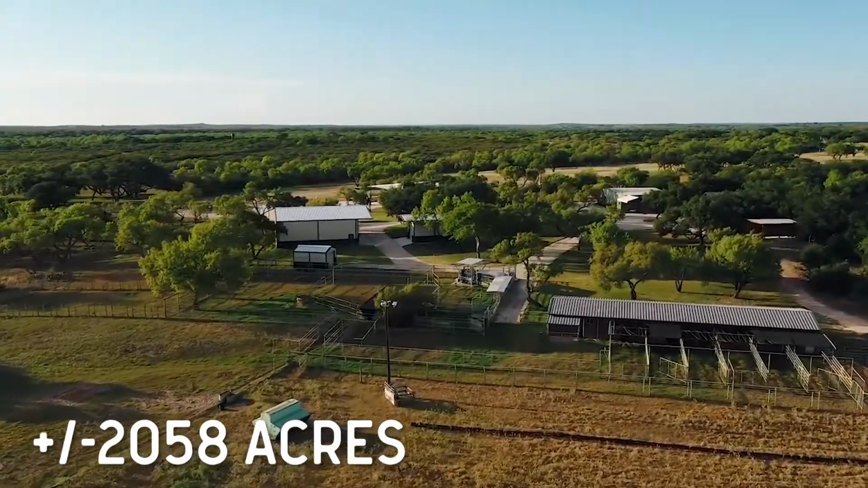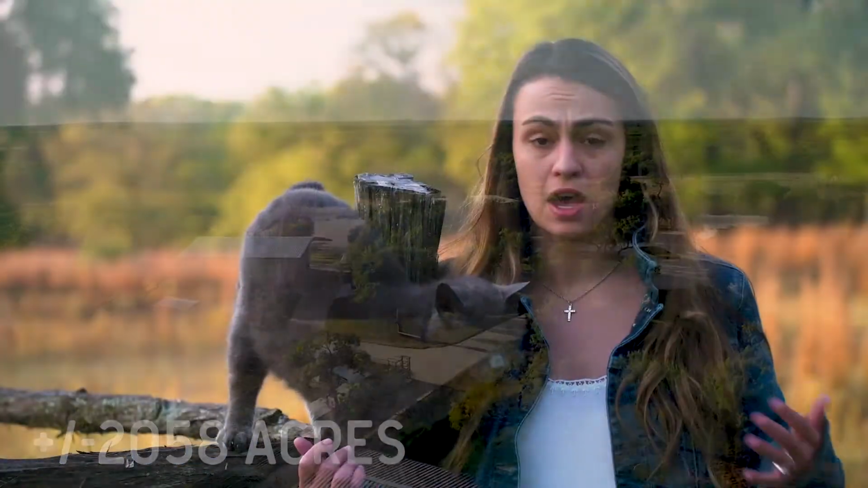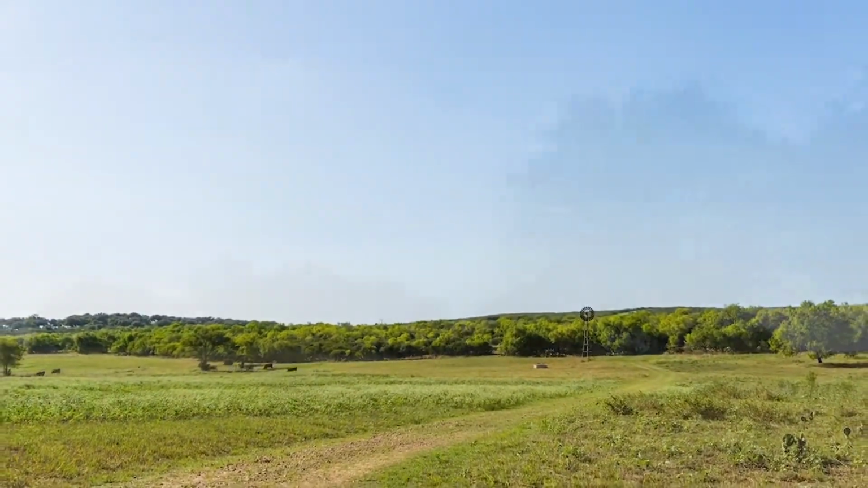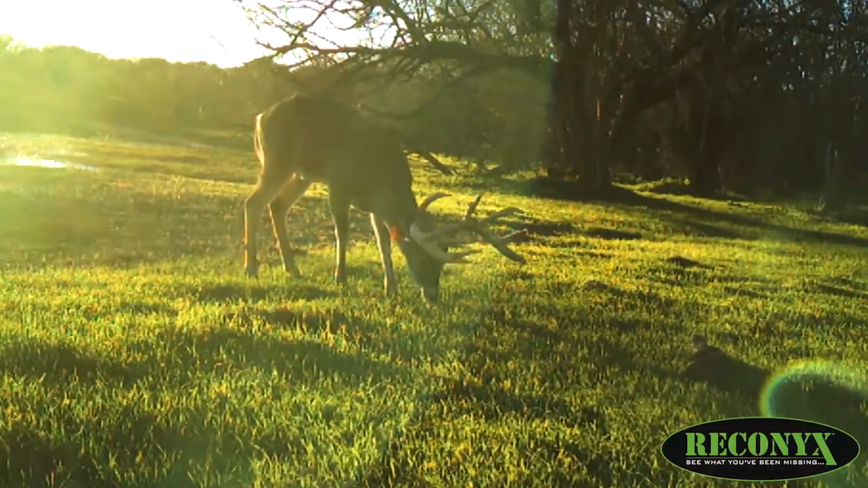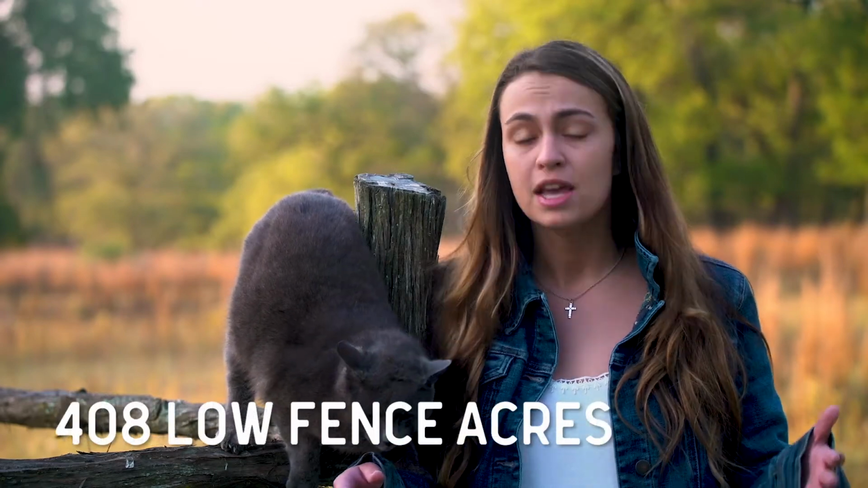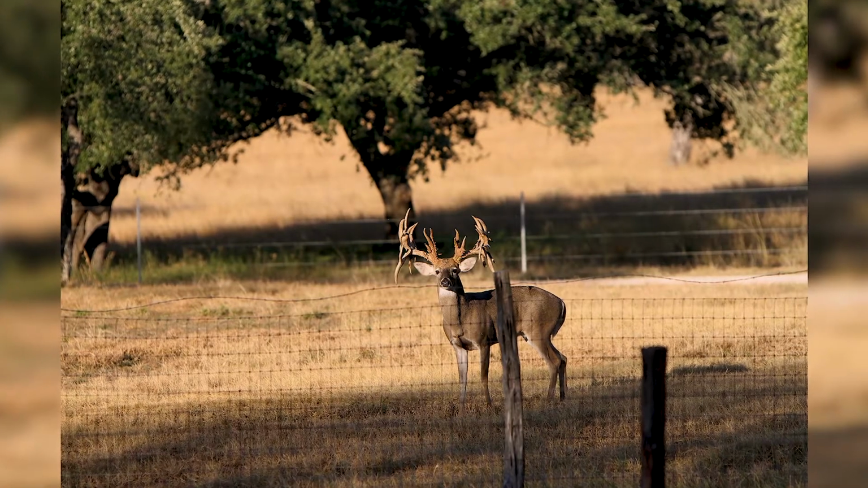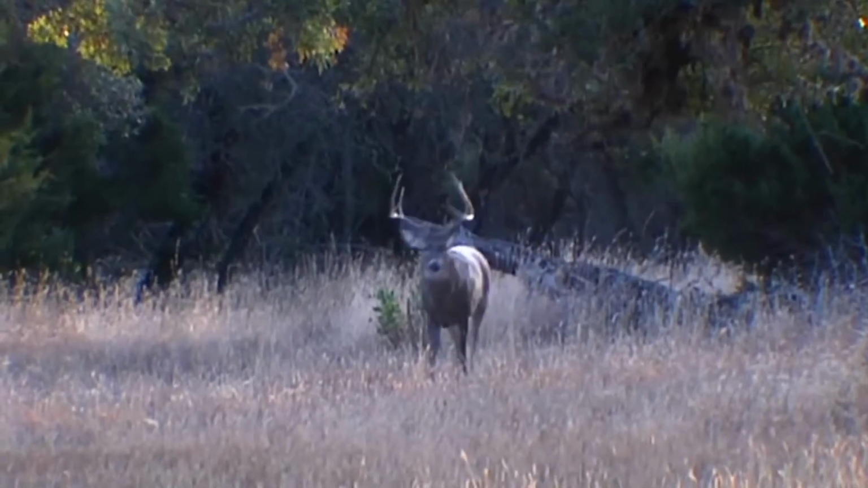Now this particular property that I'm showcasing is gorgeous. Like, gorgeous is an understatement. It is the dream ranch for anyone in Texas. If I could buy it, I would, okay? Because you can have cows out there. It's perfect for grazing. You can cut hay, and you can grow the biggest white-tailed deer you can imagine. It's got a high fence pasture and a low fence pasture. I know some people don't like high fences, but what's nice about this is you can cater to those people. You have the high fence where you can have the gorgeous, giant, beautiful deer, and then you've got the low fence where you can have the beautiful South Texas typical frames.